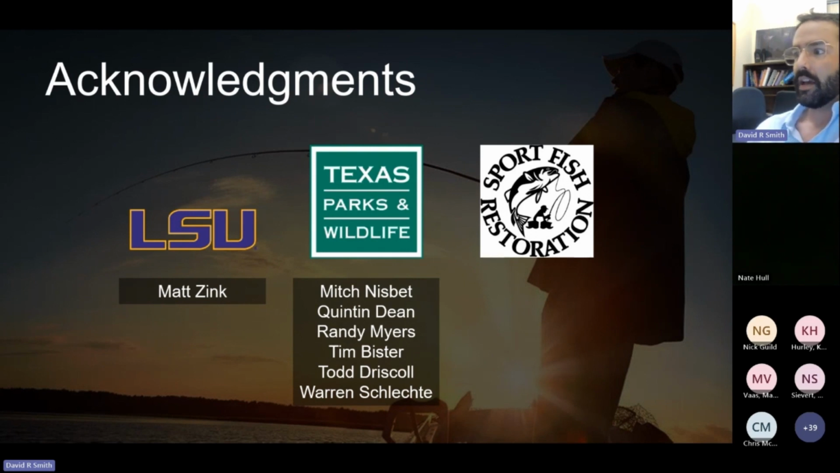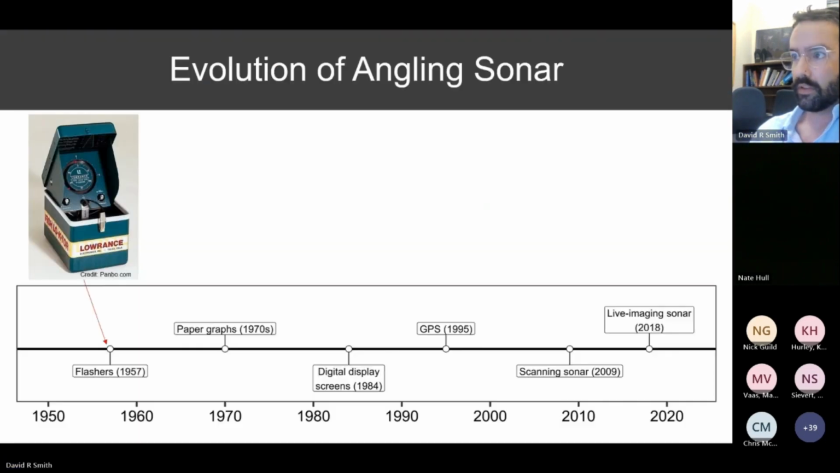There's been too many biologists and technicians at Texas Parks and Wildlife to list that have collected data and been a part of designing the research objectives of this project, but listed here are some of the scientists that really had a hand in shaping this project. And the funding source for the majority of the creel surveys run on this project came from sport fish restoration funds.